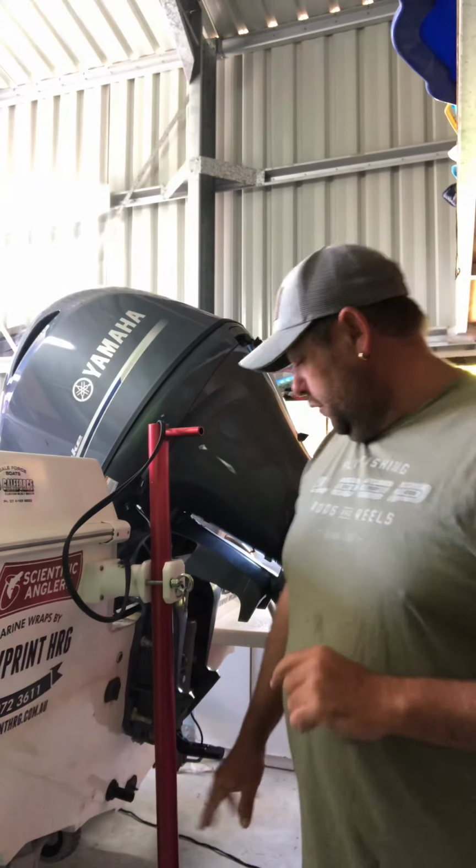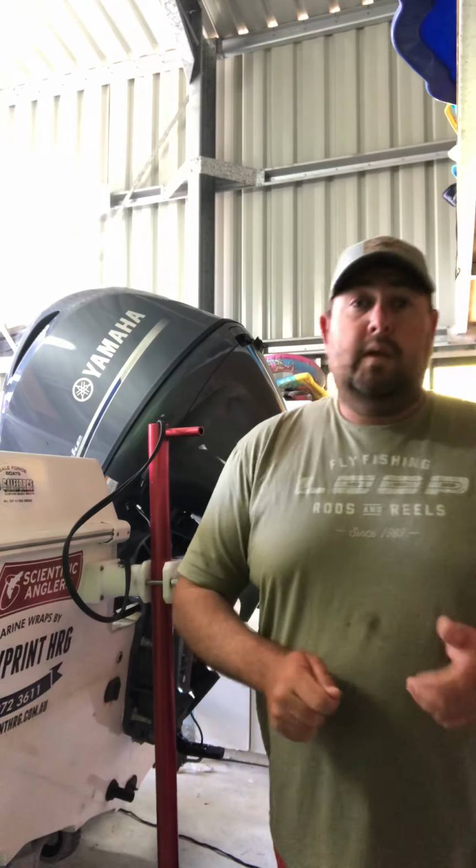What you can also do, and I find it really, really helpful, is when you've got that LiveScope down and running, if you're rolling plastics around or hard bodies, and you're not quite sure whether you're in that strike zone, if the barra is sitting just a metre off the bottom, you can quickly adjust your retrieve, slower or faster, and get that retrieve happening.